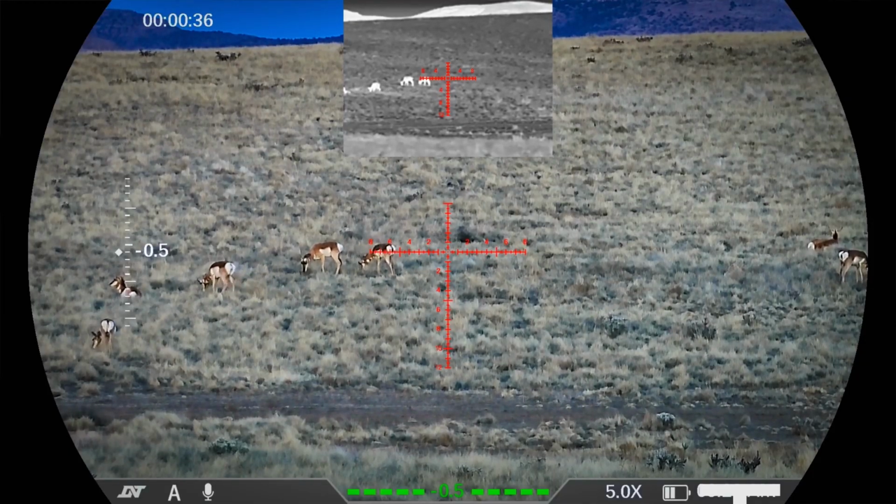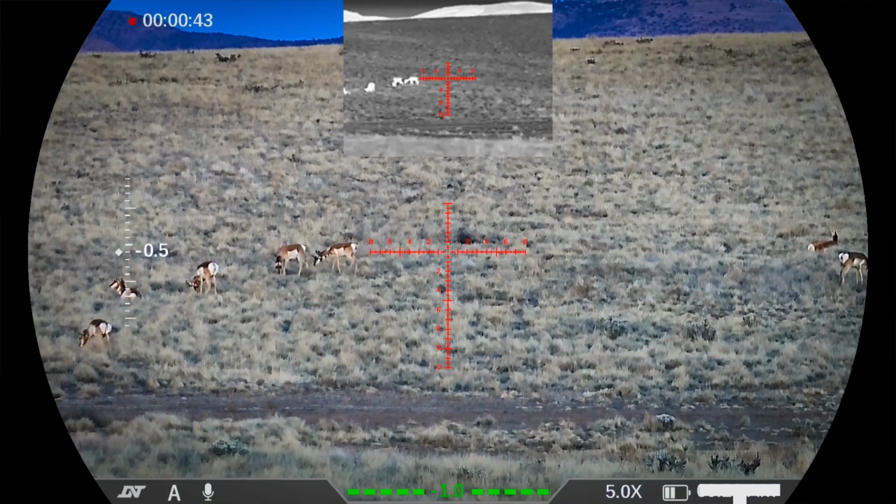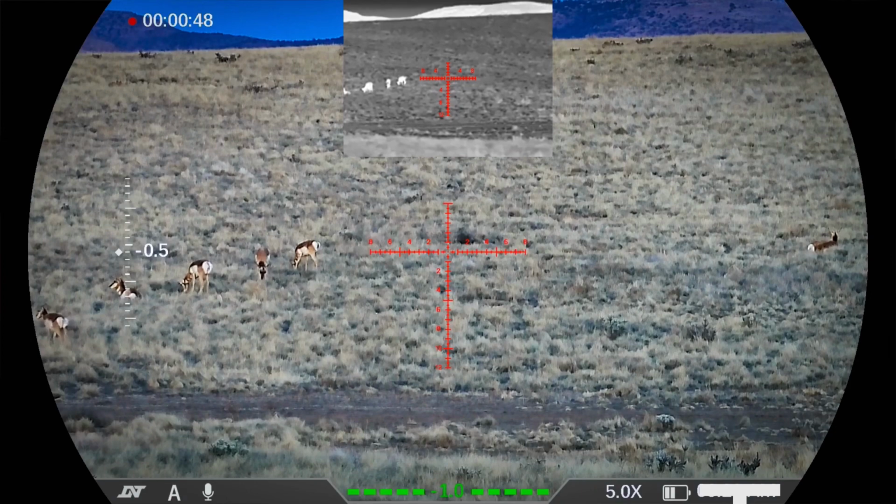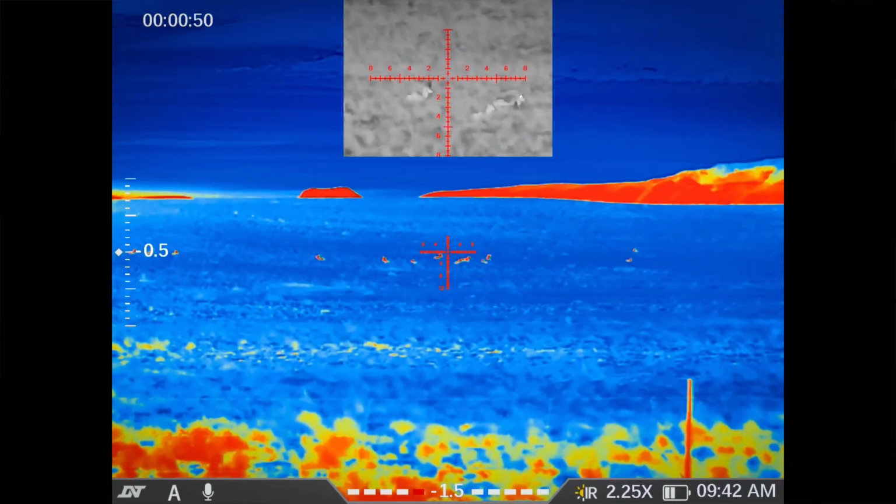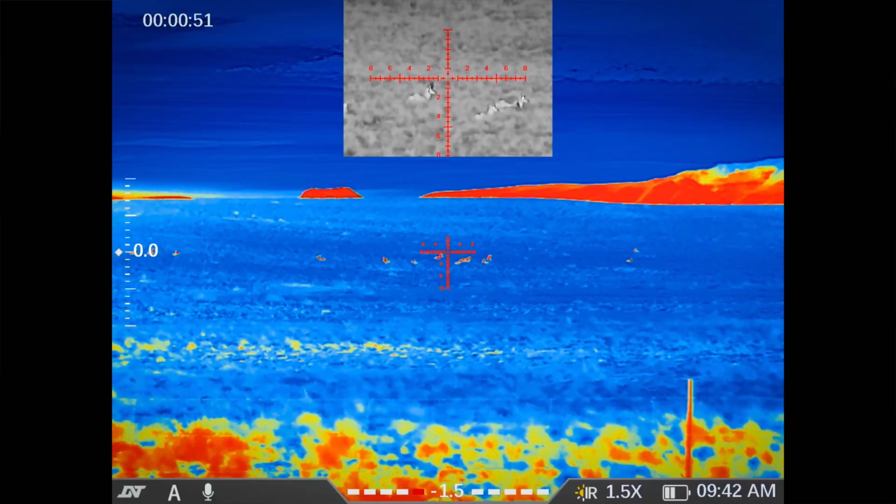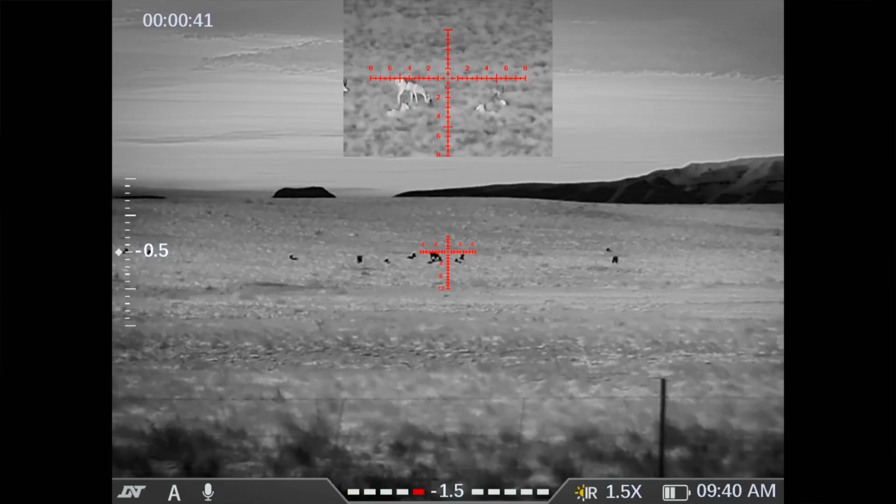It looked very dark, relatively speaking, outside, and then look through the DNT optic and you could clearly see the antelope walking around in the field on the other side of the hill more than 300 yards away. That's impressive. Then, of course, pop it into thermal or night vision and you can really see everything. So on the optic side of things, you're definitely not going to be disappointed.